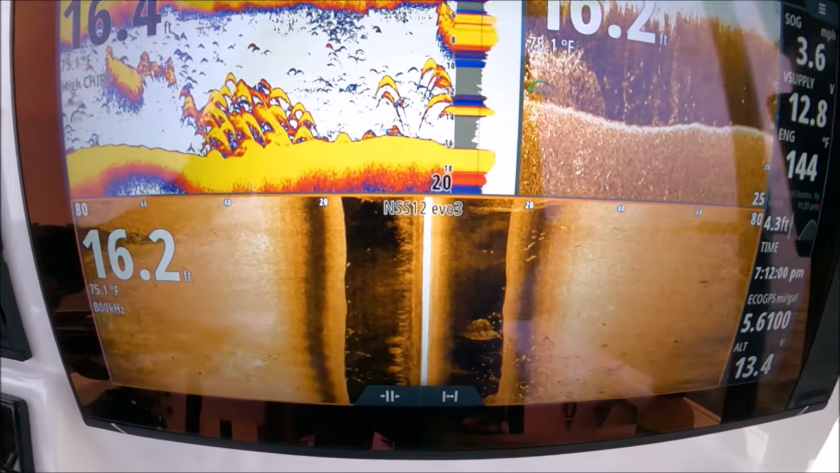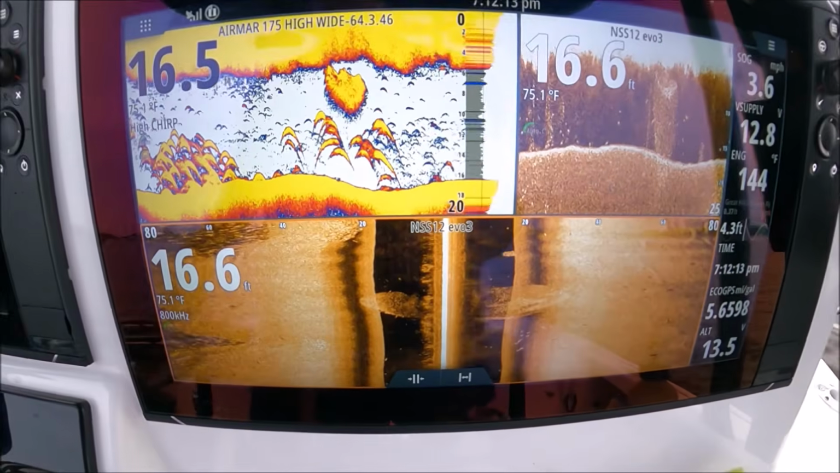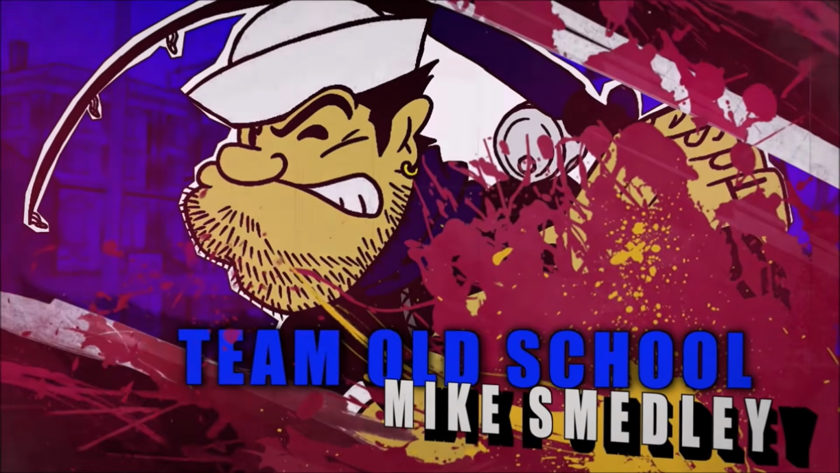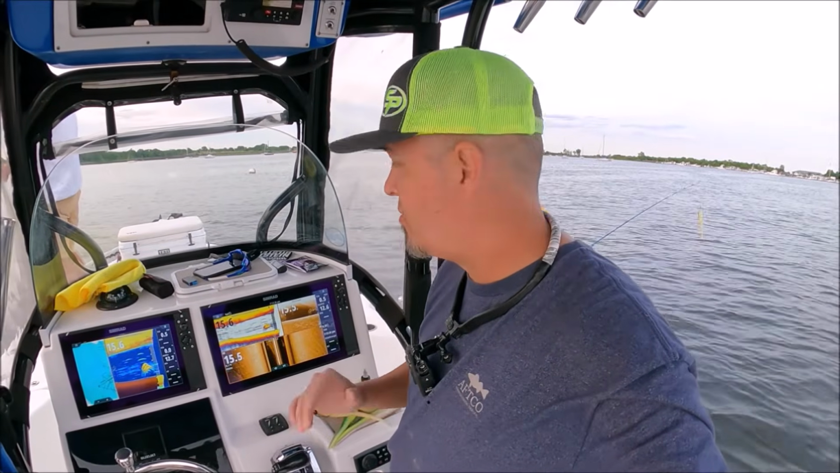I'm going to show you right now how to set up your fish finder so you see fish like that. I'll show you how to do it right now. Alright kids, I'm going to show you how to set up your fish finder in just a few minutes. Super quick.